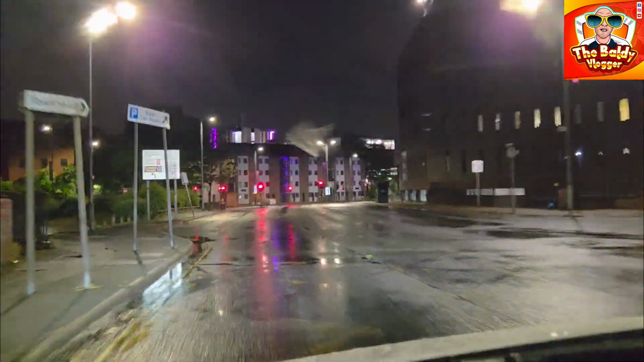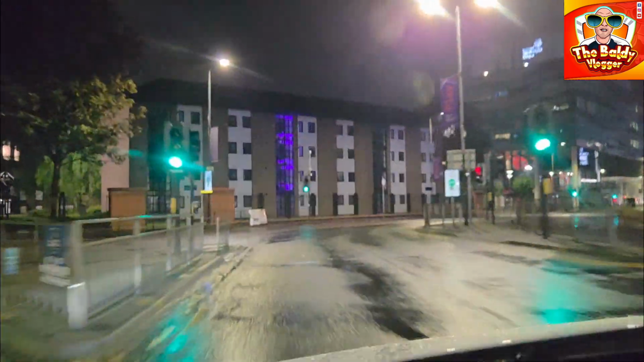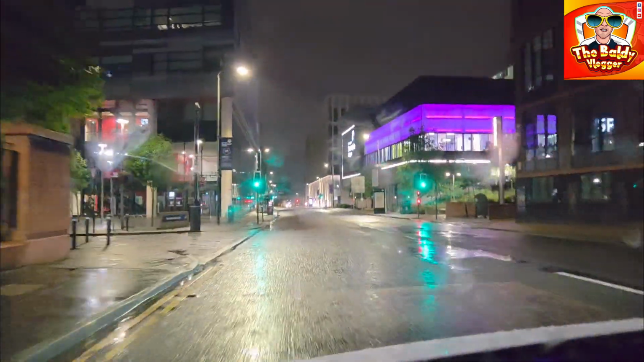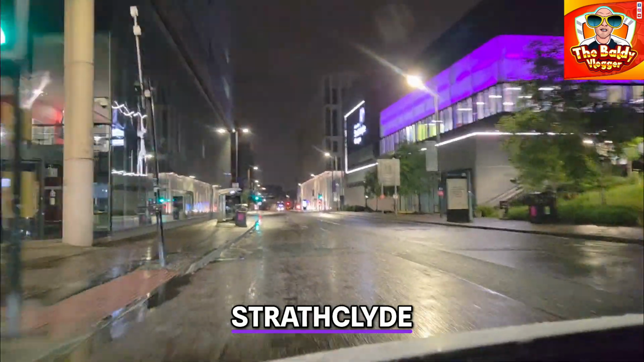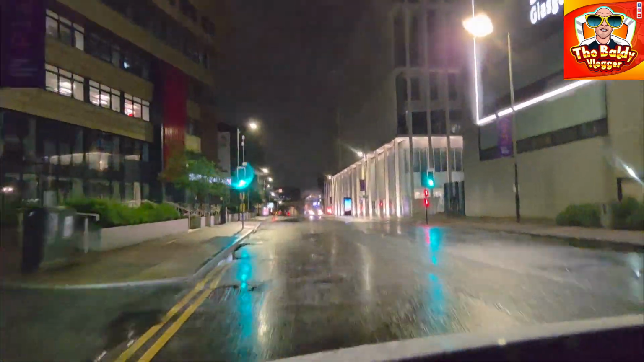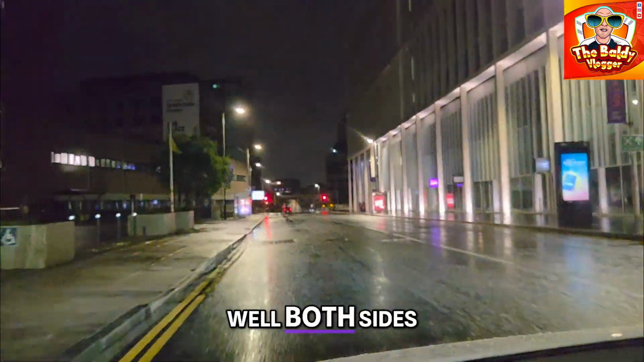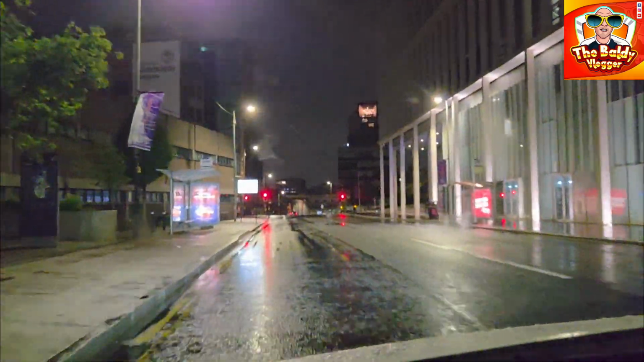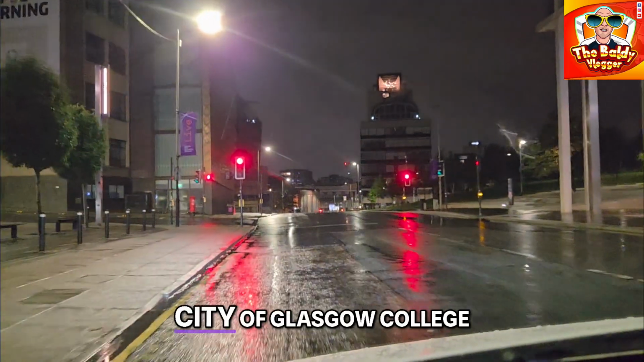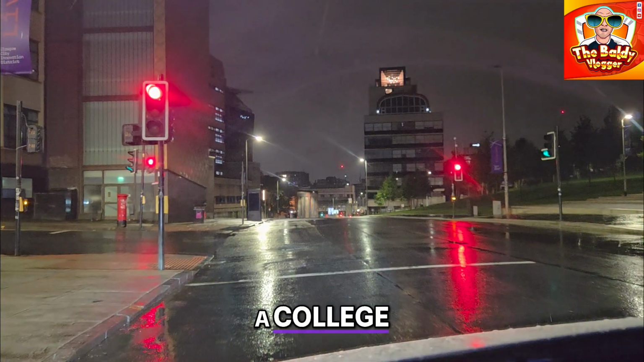Where should I go? Where should I go? Let's go to... I don't know where to go. Just drive around here. I'm going along near Strathclyde, Glasgow University. One of them. Over here is the University of Strathclyde, over this side. Well, both sides. City of Glasgow College on my right. See, that's what I thought that was, uni. So it's a uni and a college.